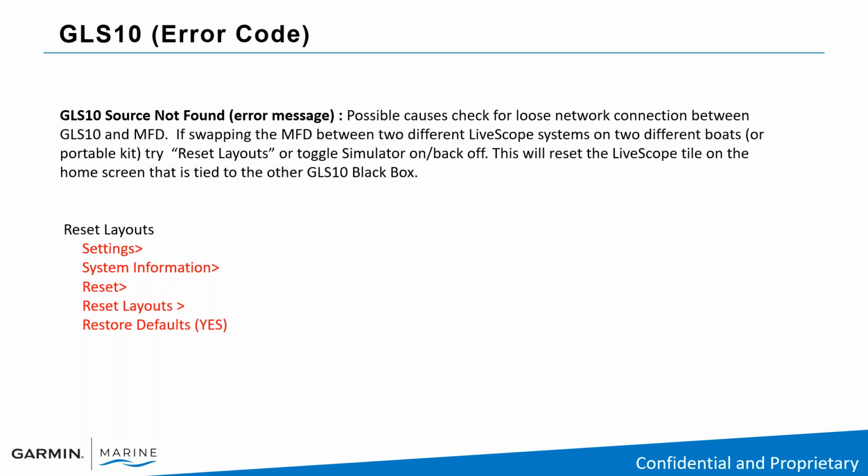This will reset the LiveScope tile on the home screen that is tied to the other GLS 10 black box. So you would go to your settings, system information, reset layouts, restore defaults. So if you are seeing the GLS 10 source not found error message, and you do move your Panoptix LiveScope, or if you do move your head unit between boats or to a portable kit, ice fishing kit, try this reset layouts.